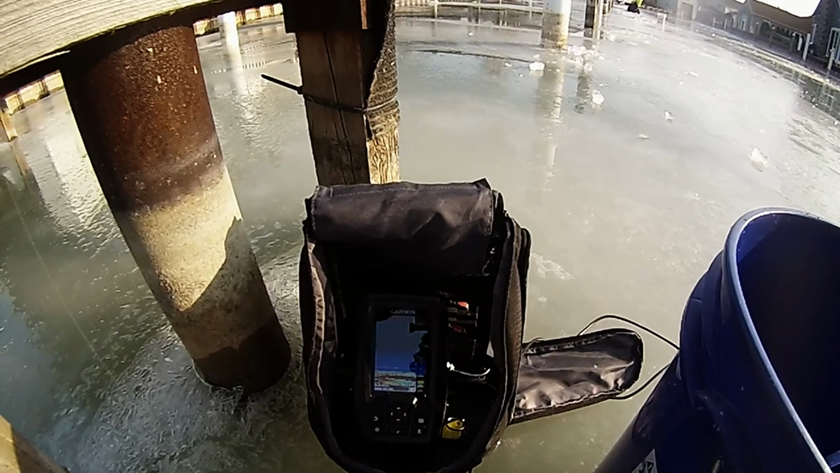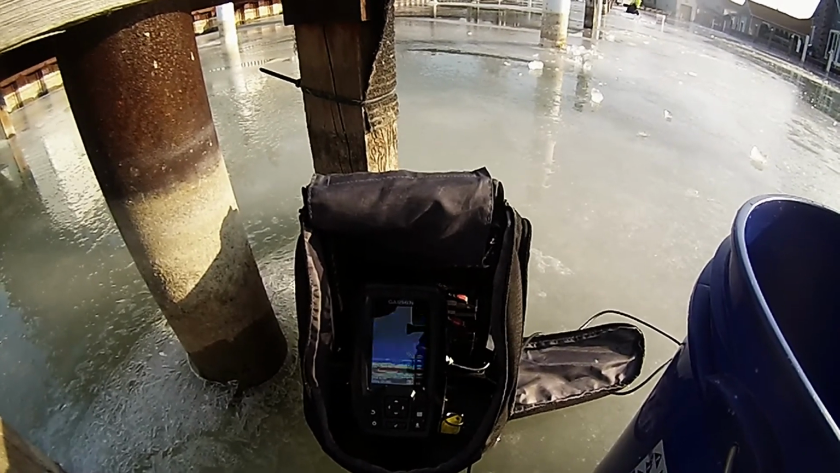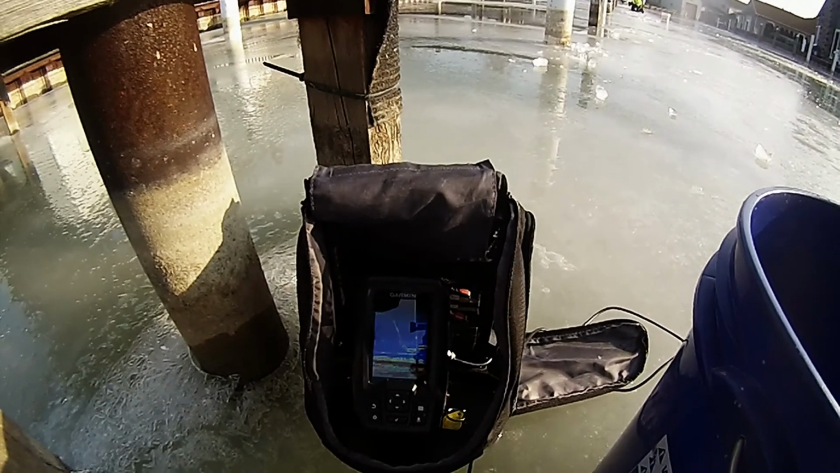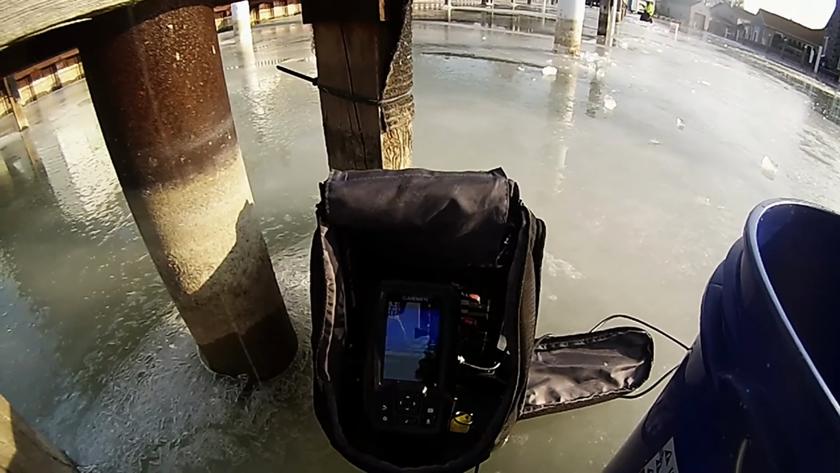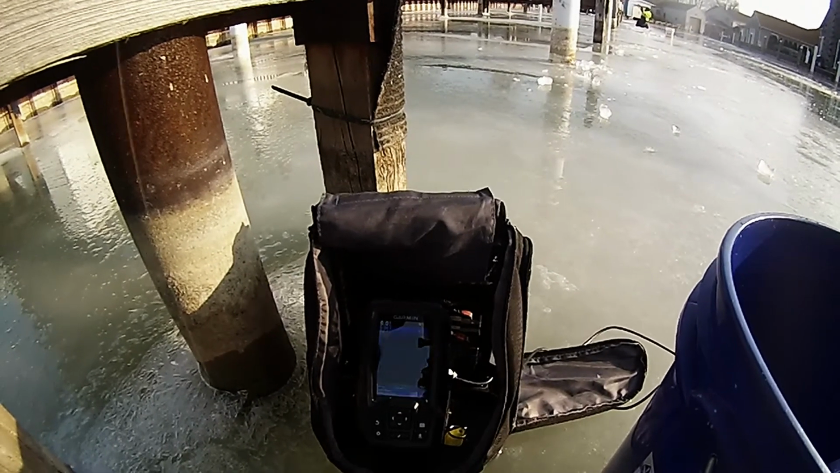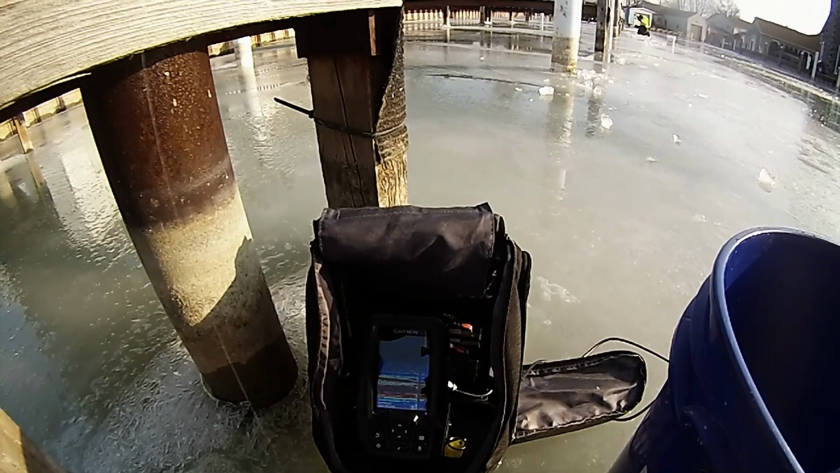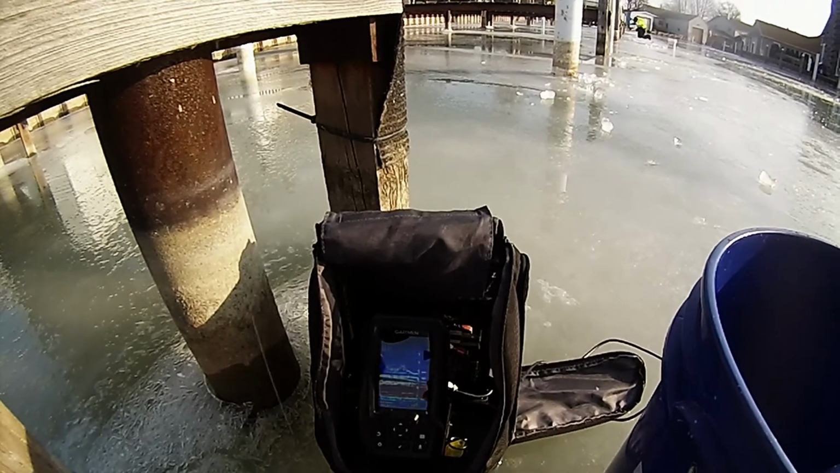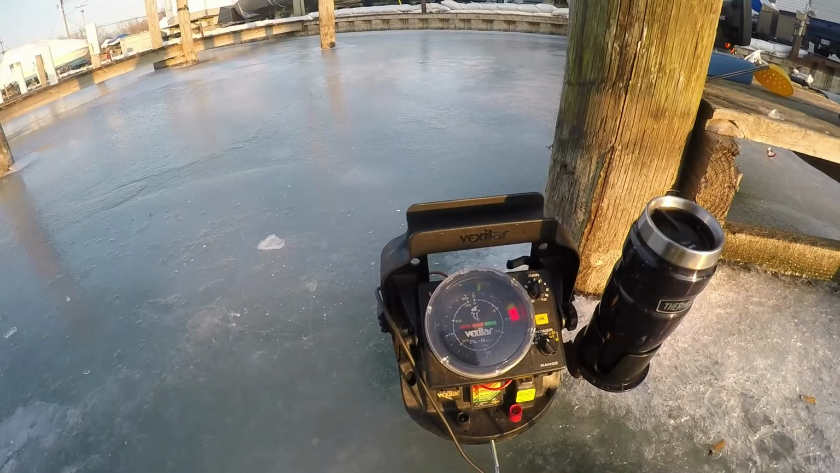Over the past couple of seasons, I have fished with a couple of guys that were using the Garmin Striker 4 unit. And I gotta say, the Striker 4 is a functional unit, particularly if you make sure that you have your transducer properly in the hole. The Striker 4 is usable. Certainly wouldn't be my preference. I've never been a big fan of Garmin units, but it is a usable unit and it's reasonably priced.